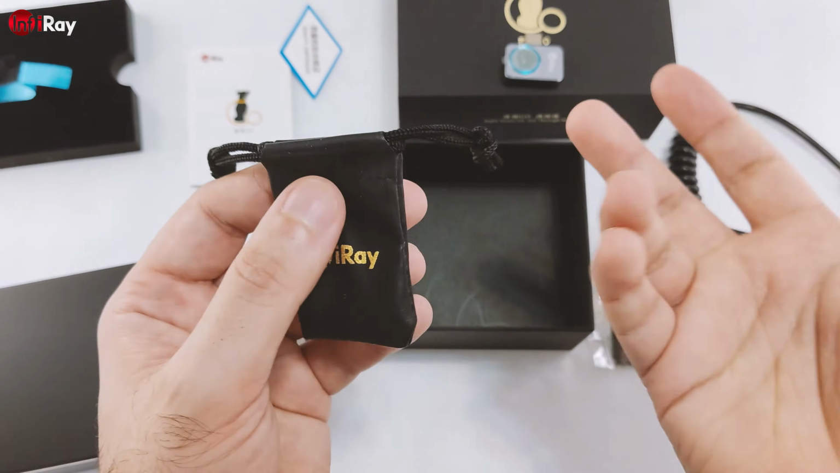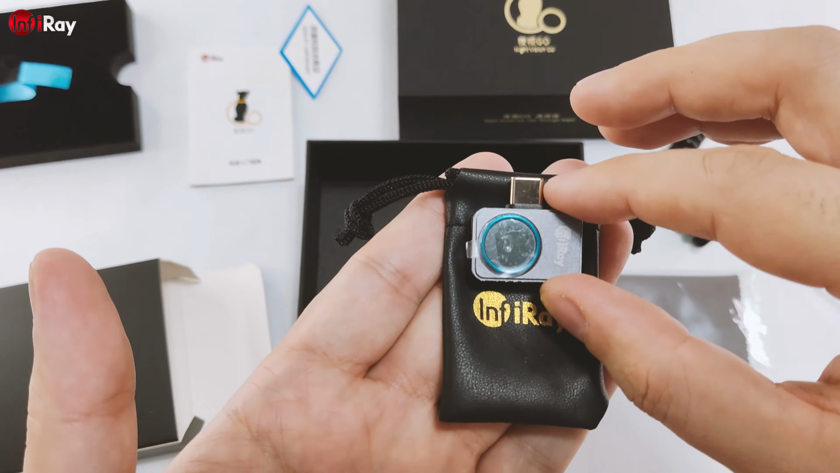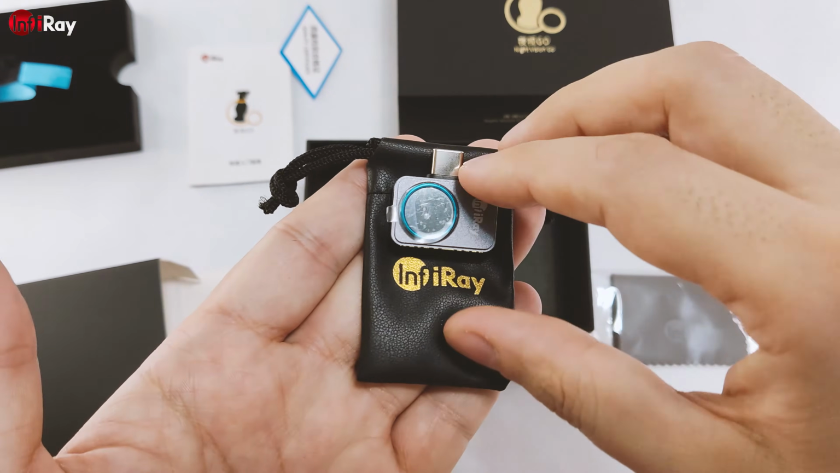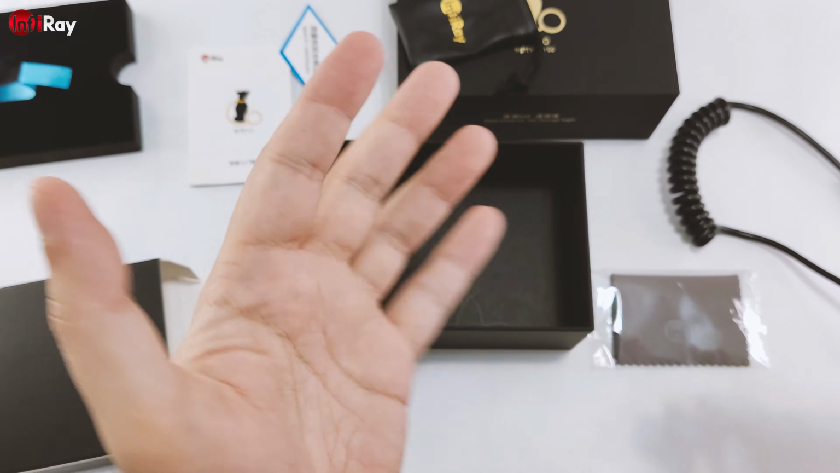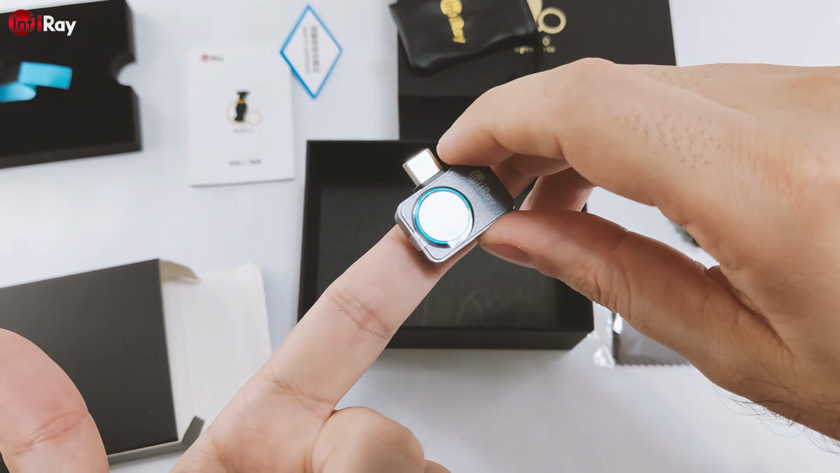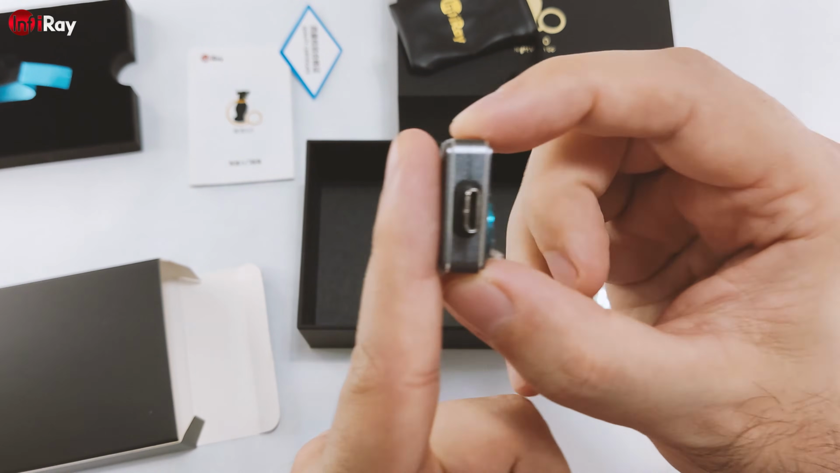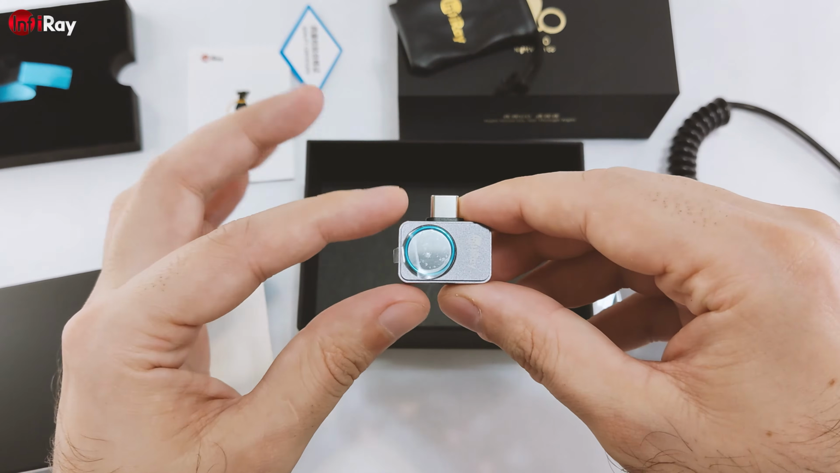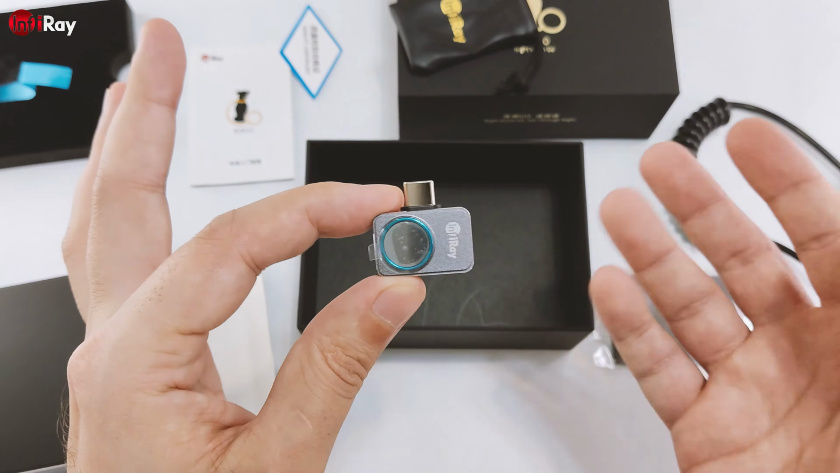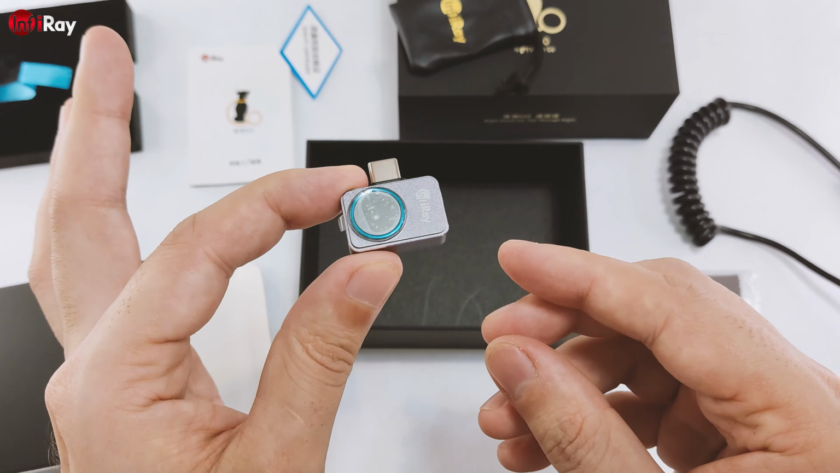This camera is so small. It's only 9 grams. You can see I have very small fingers, very small hands, even for a man. And look at this, it's just the tip of my finger. The whole unit is the size of the tip of my finger. It's so small that when you open it, you'll be like, oh, where's the camera? And then, oh, this one is the camera.